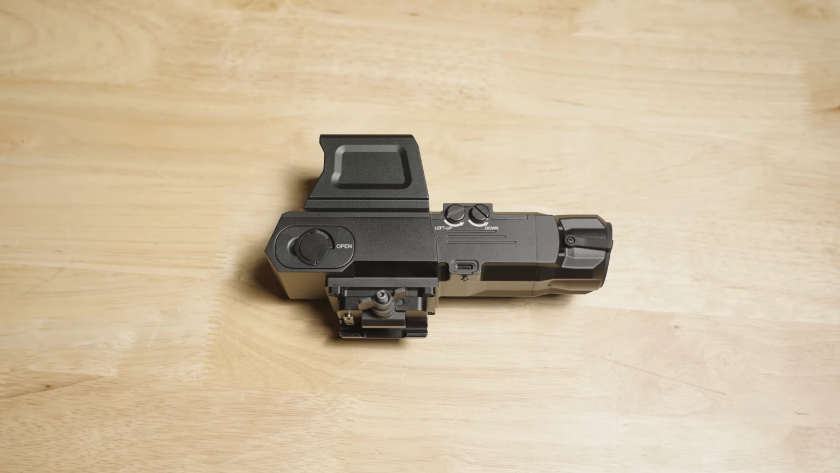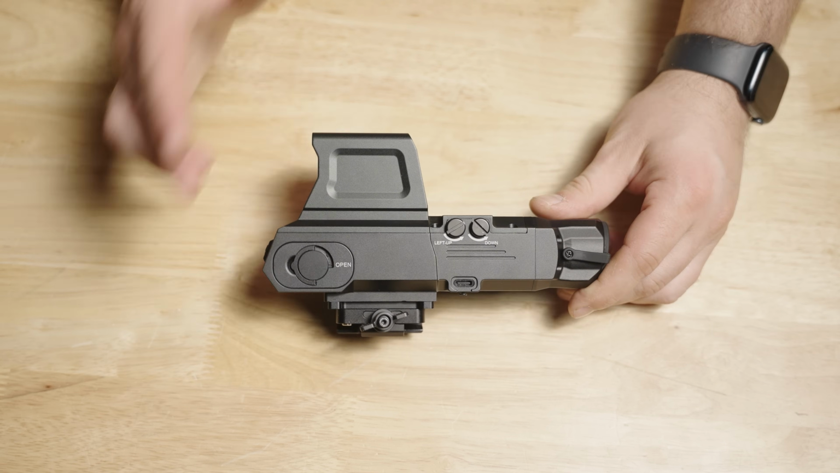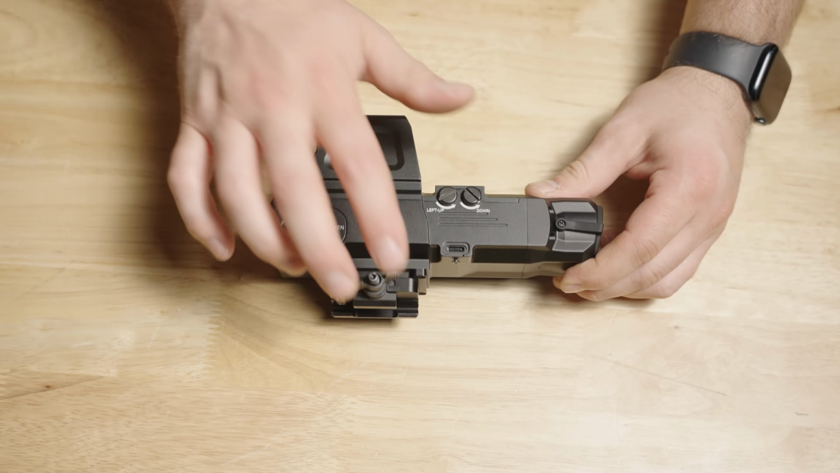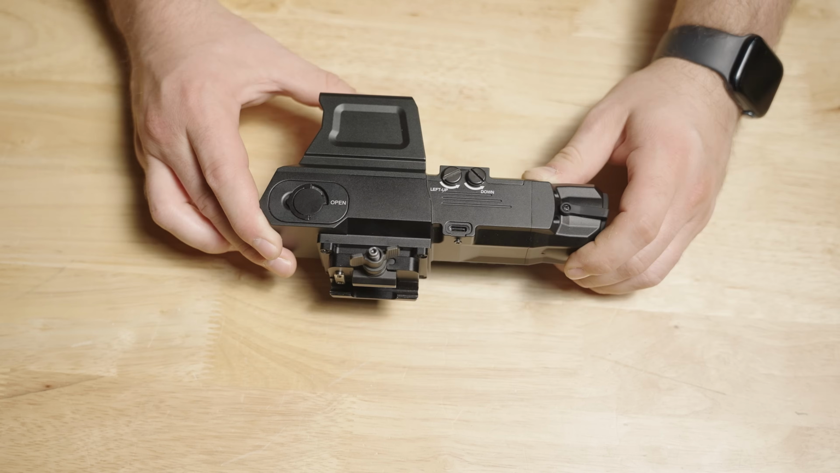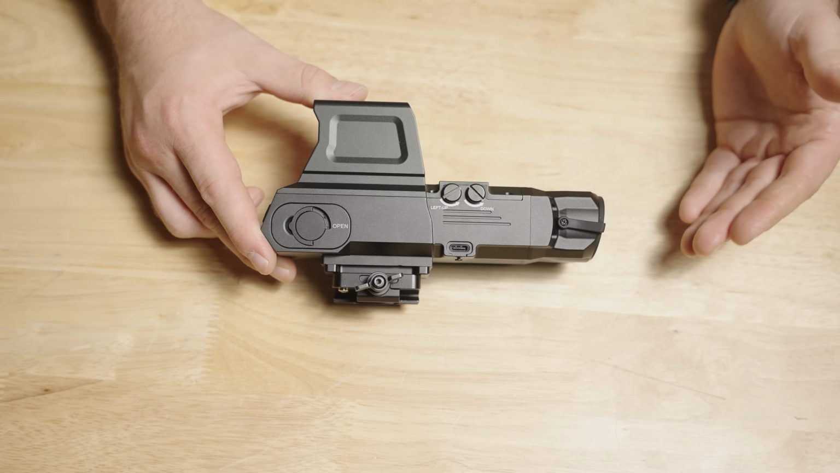So I can't end on bad notes. Let's talk about the good notes. Well, this is an electro-optic, meaning there's a lot of electronics on board and things can potentially fail or freeze. Zero issues. I never lost zero. It held zero just fine, and that's probably in part to their mount that has that nice recoil system that I unfortunately wasn't able to share with you. So it worked great in that regard.